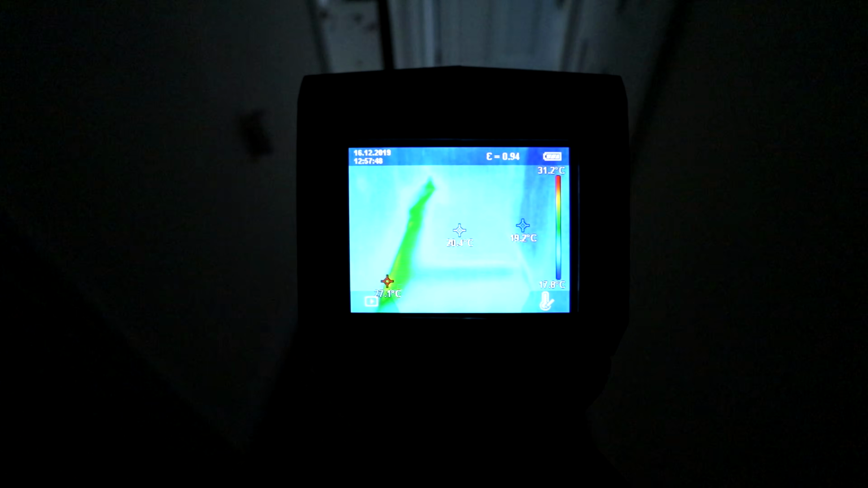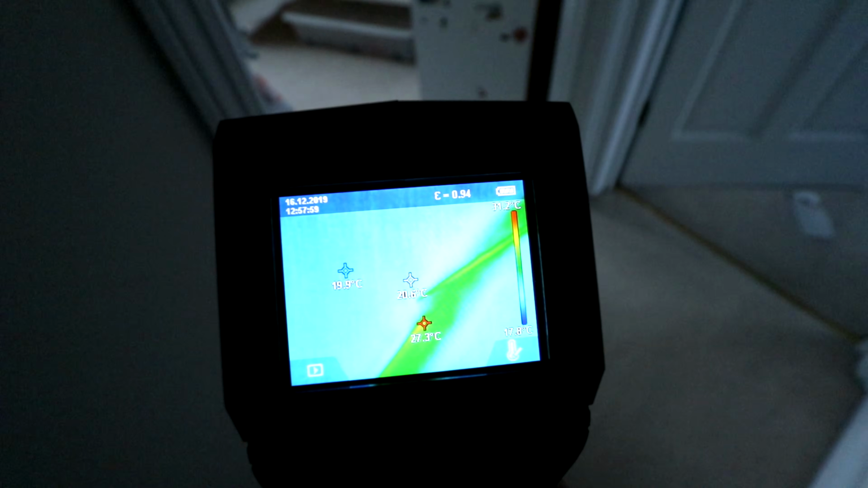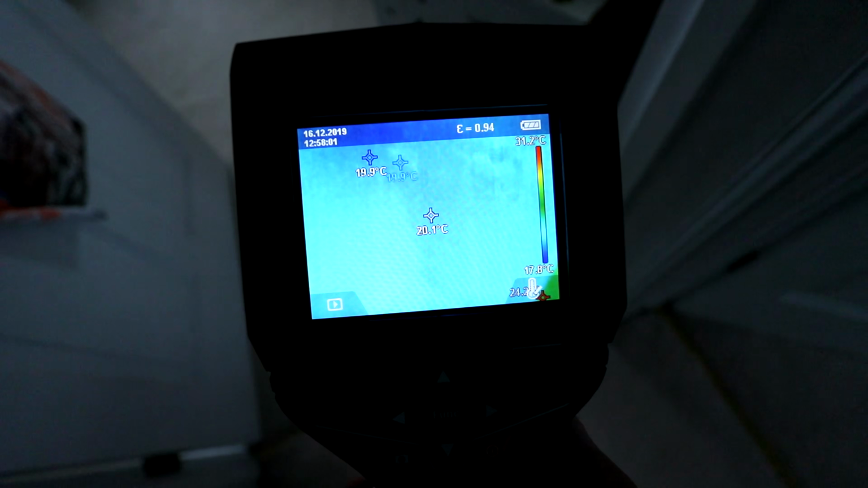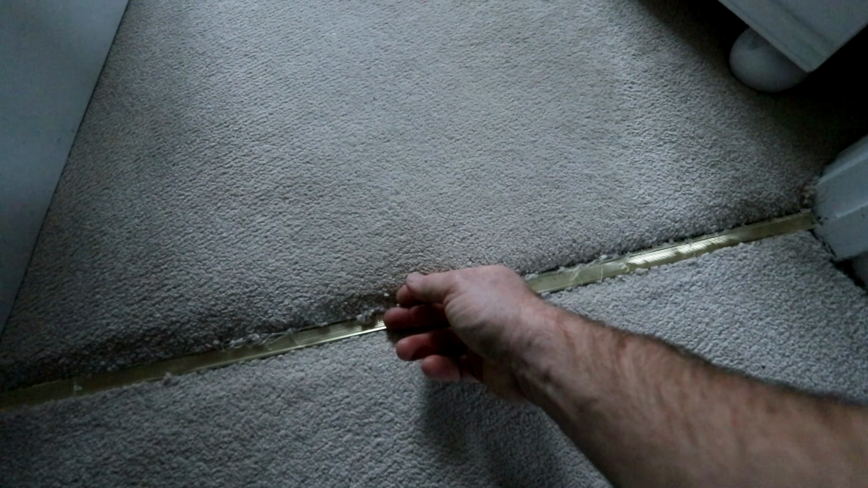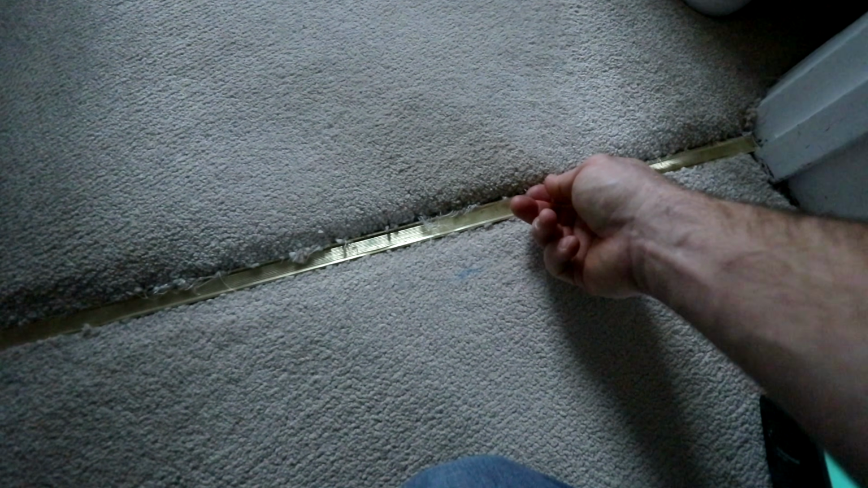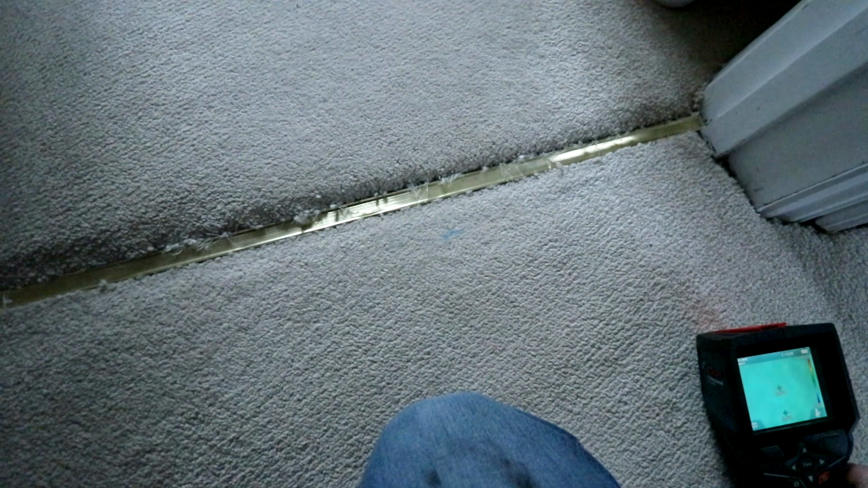Wow, guys, this is a brilliant piece of kit. This is the best one I've ever seen by miles. So they've hidden something underneath that skirting bit there. Look. You know what? It's actually heating up. It's heating that up. The pipes must be just under there and they're convecting heat into the threshold just there.